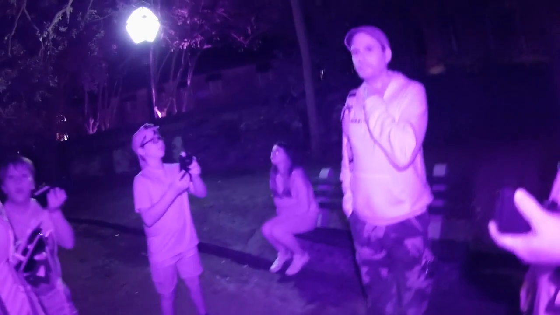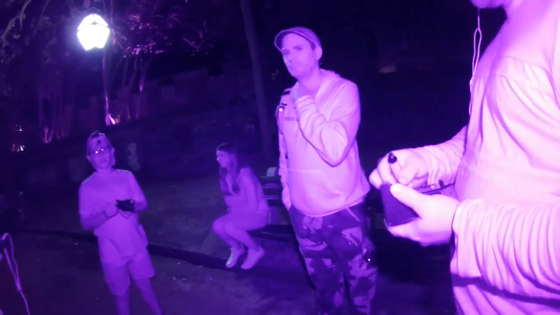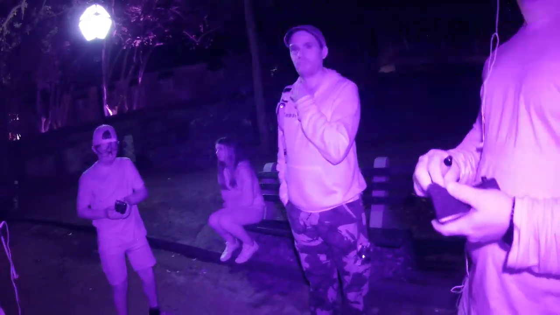Is it starting to flicker already? Interesting. I wonder if we go over there, it's going to flicker more. I almost wonder if we need to plug it in, because your camera's going to be able to withhold the information. You know what I mean? So I almost want to unplug it from here and put it up top, so that way we don't get the flicker.